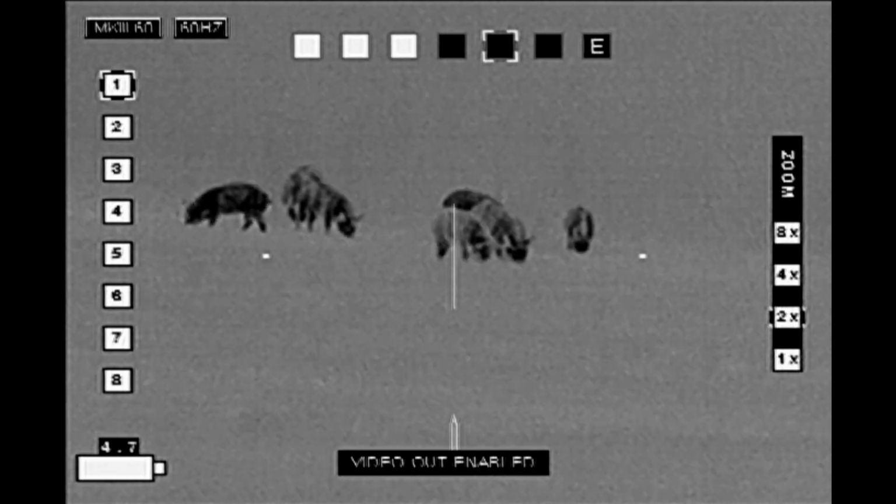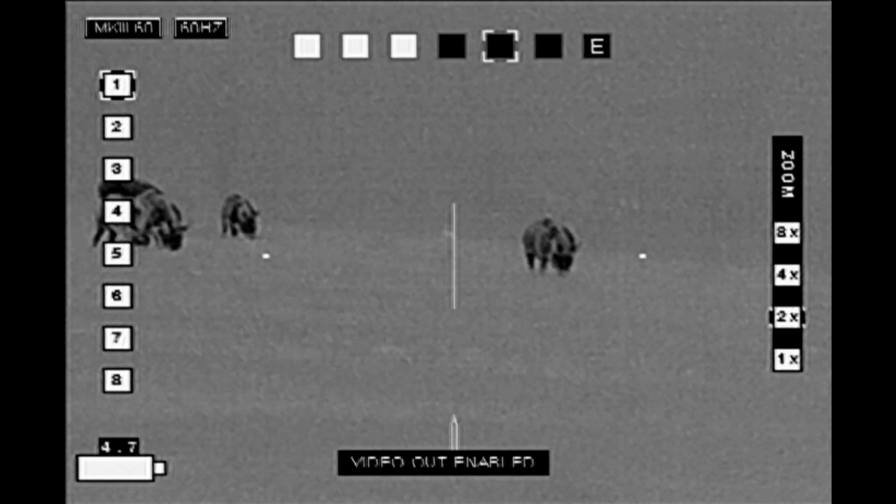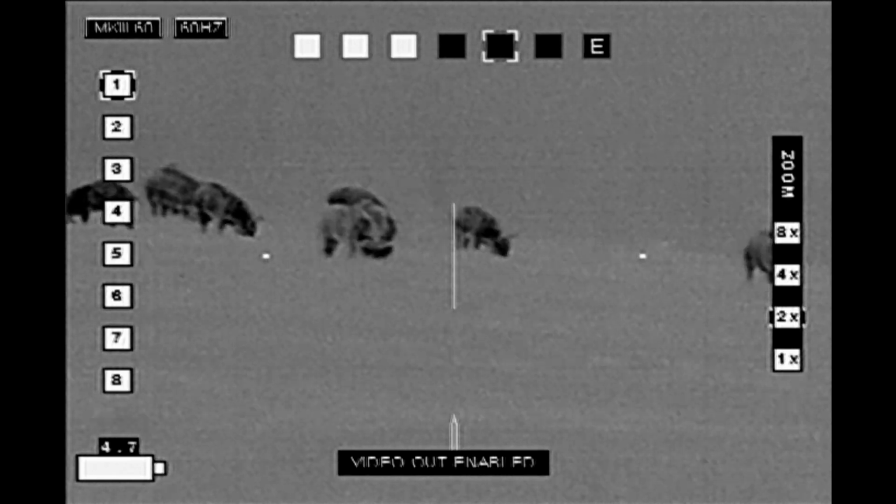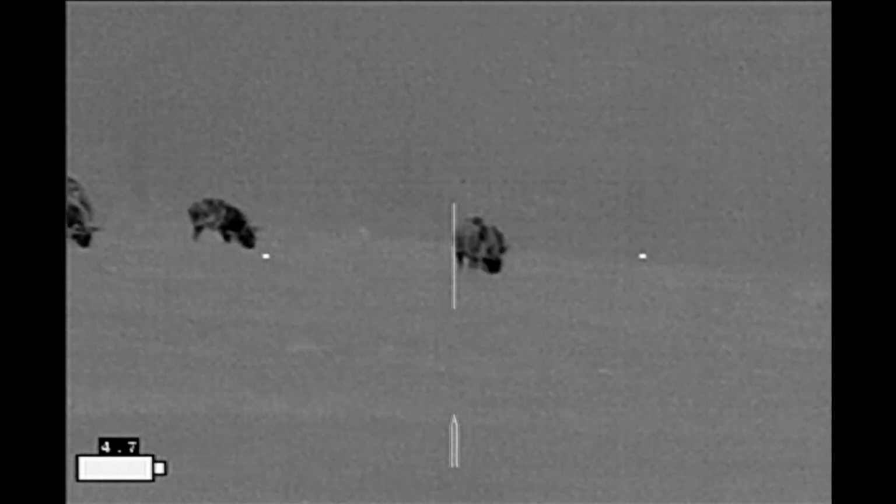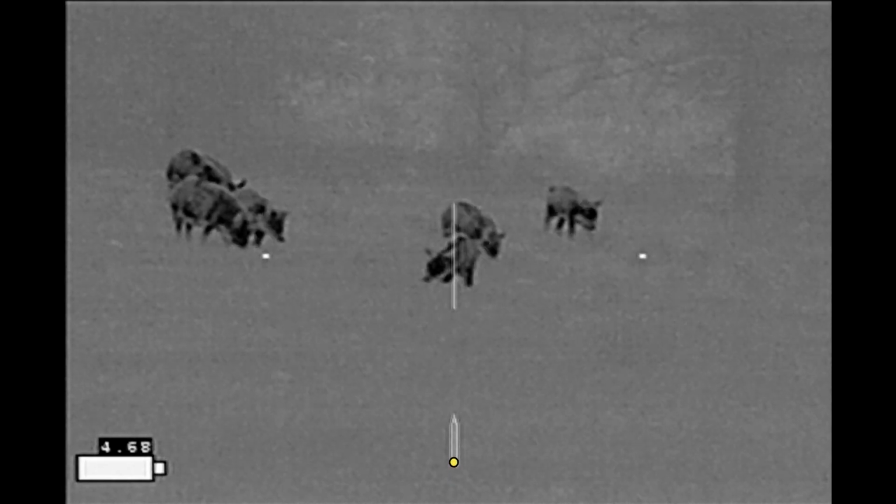I had met with the rancher earlier in the evening. He asked that I focus on sows. Now sometimes it's kind of hard to tell sows from boars when they're small. However, there's a couple great big sows in this group.